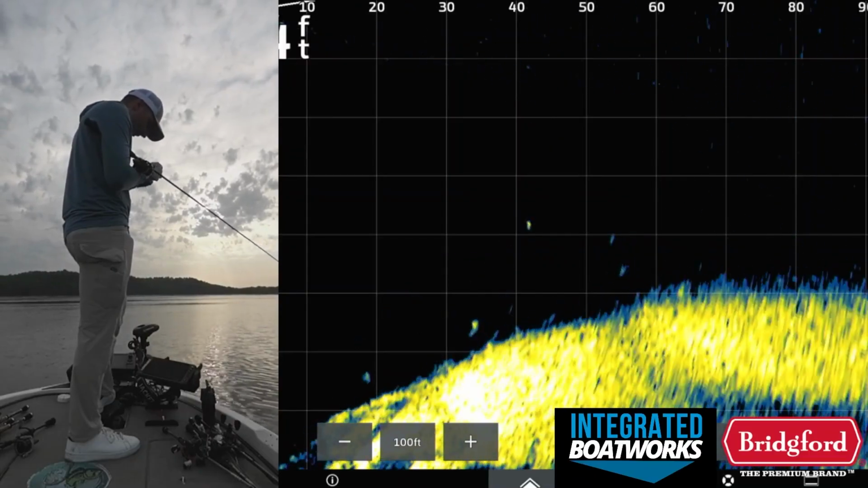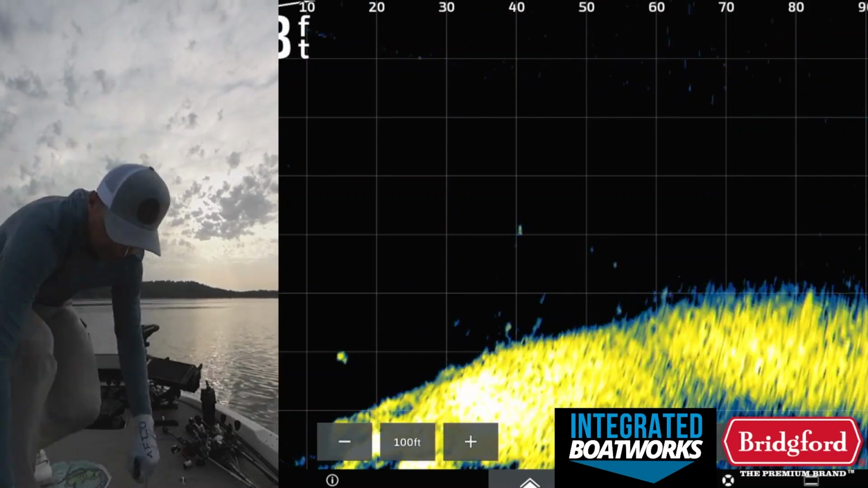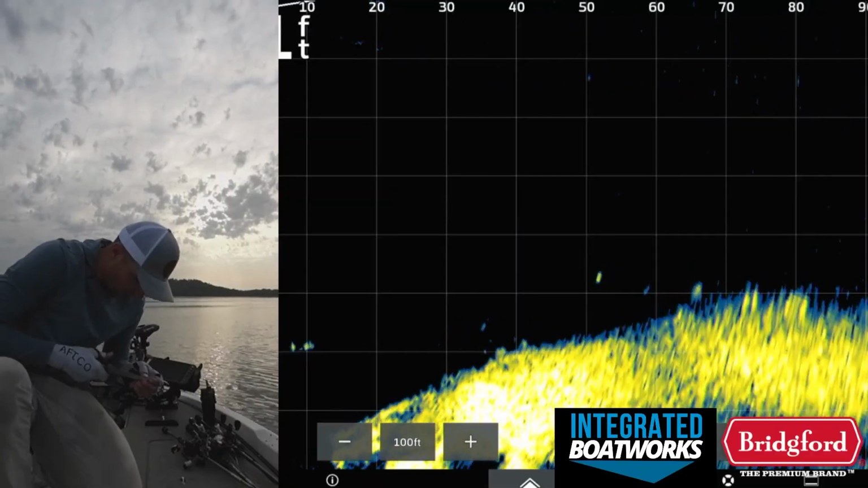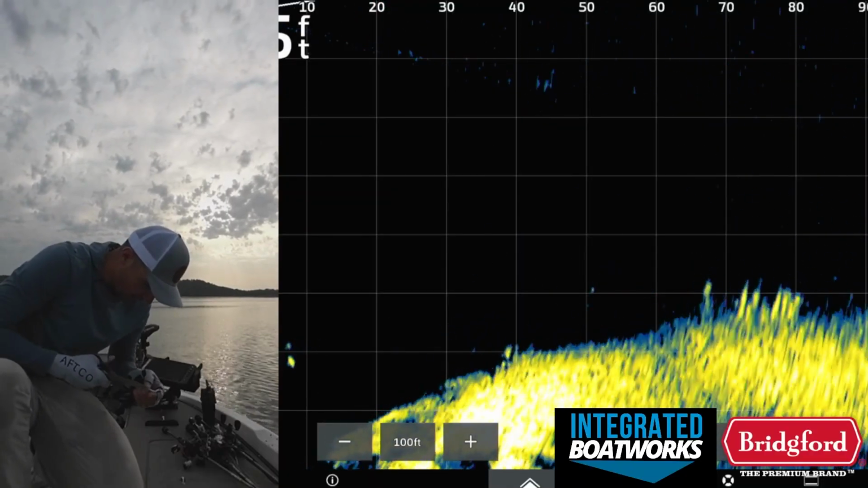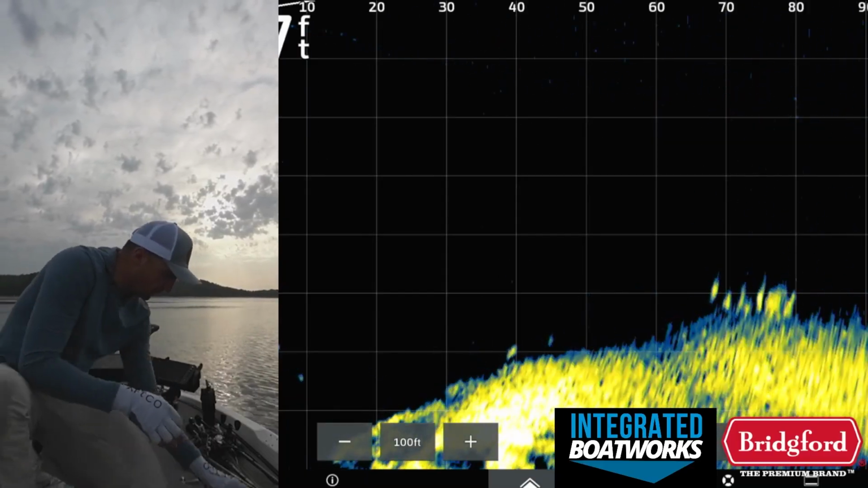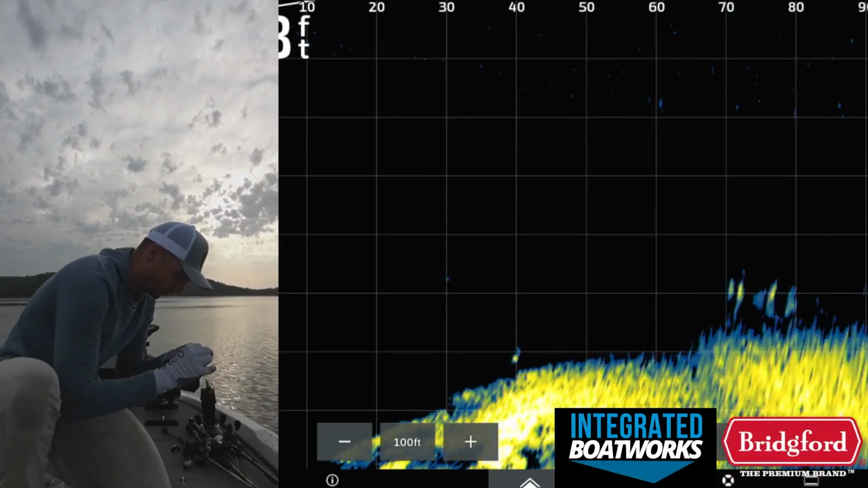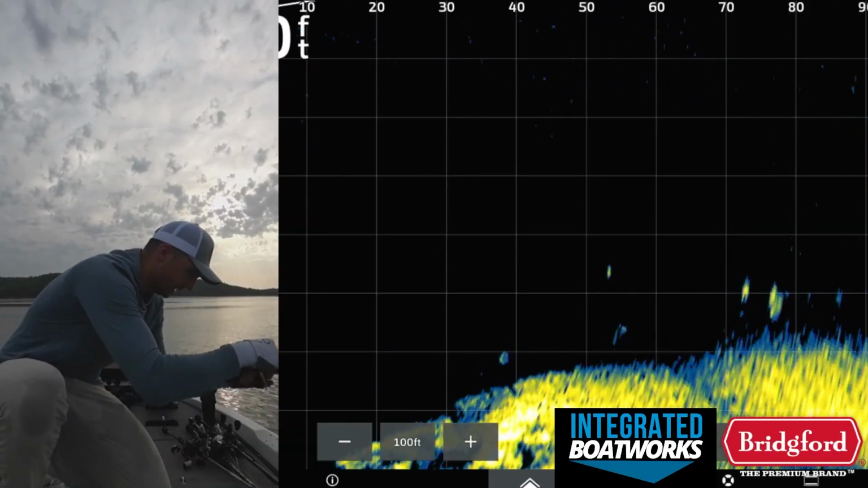I got a knot in my line. Actually, I'm just going to cut this and retie, might as well retie, not break off. Caught 2 nice fish, and this is light line. Using 6-pound test here, guys, on a Denali Covert Light 6'10" medium power fast action spinning rod, and it's perfect for this little tiny hover rig. Those fish are just sucking this little tiny bait down.